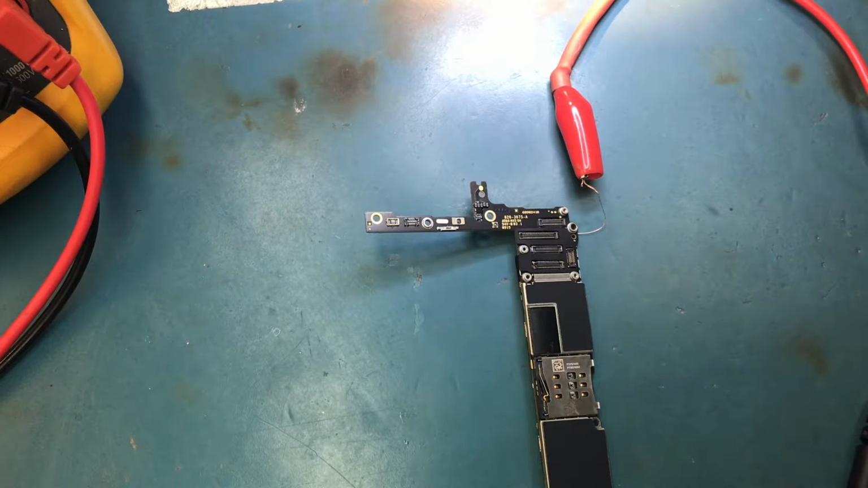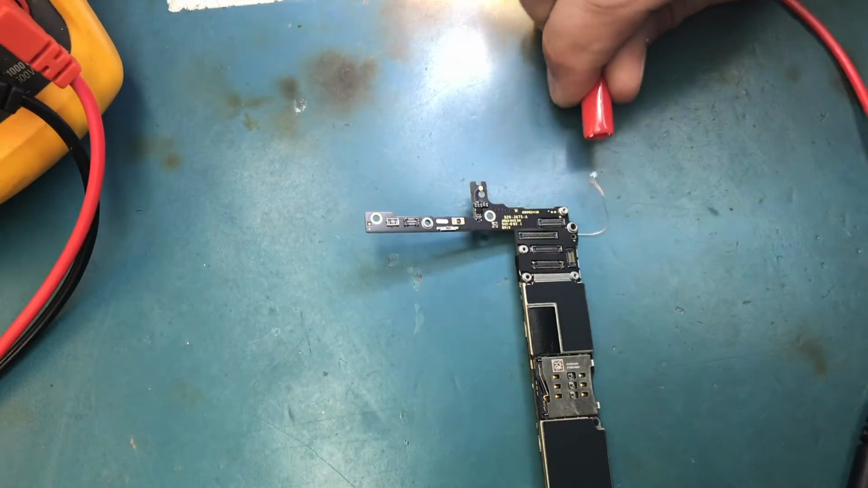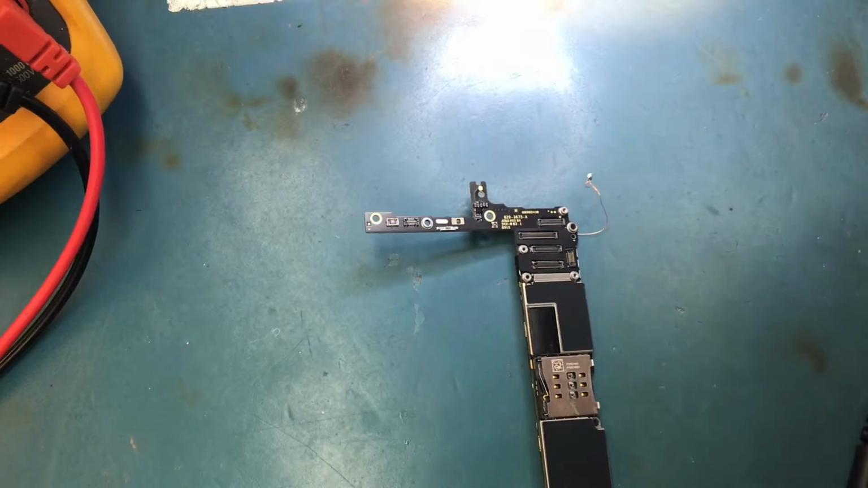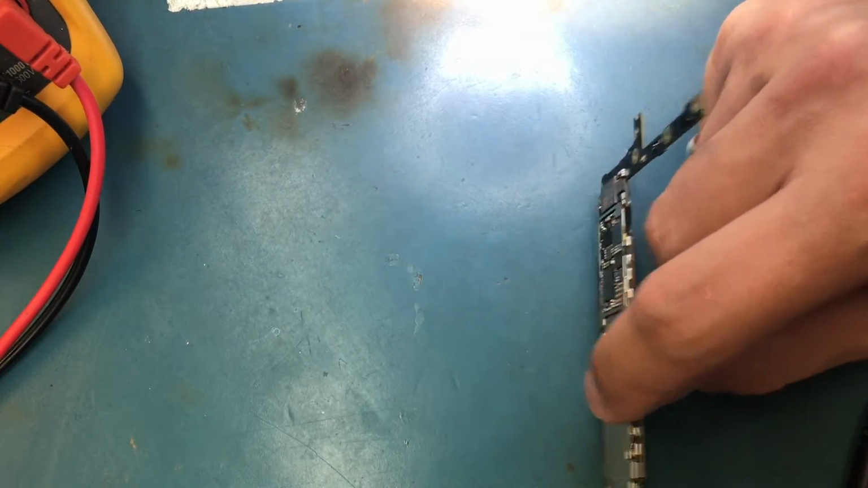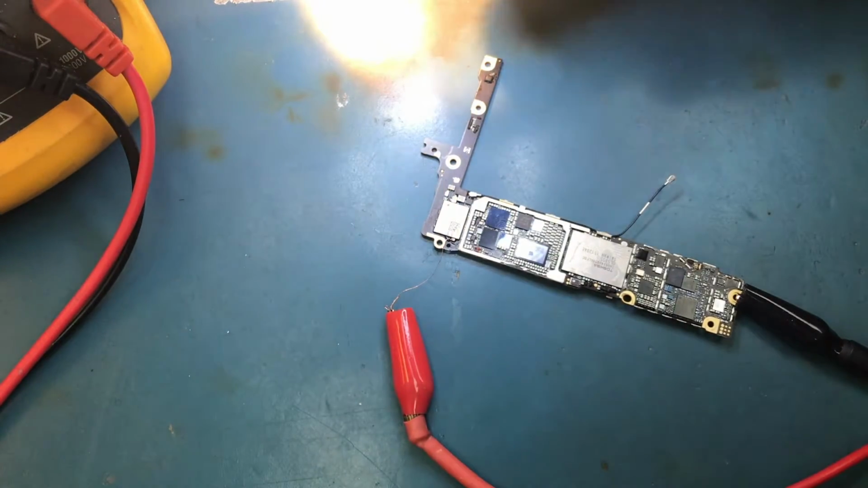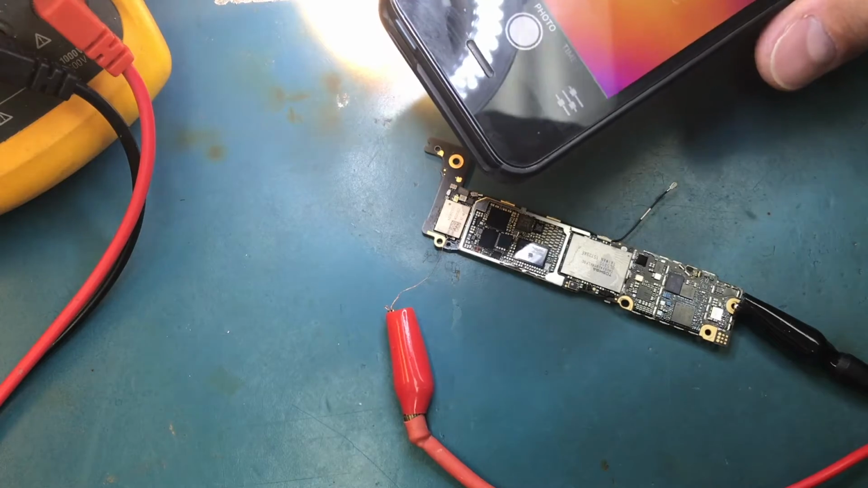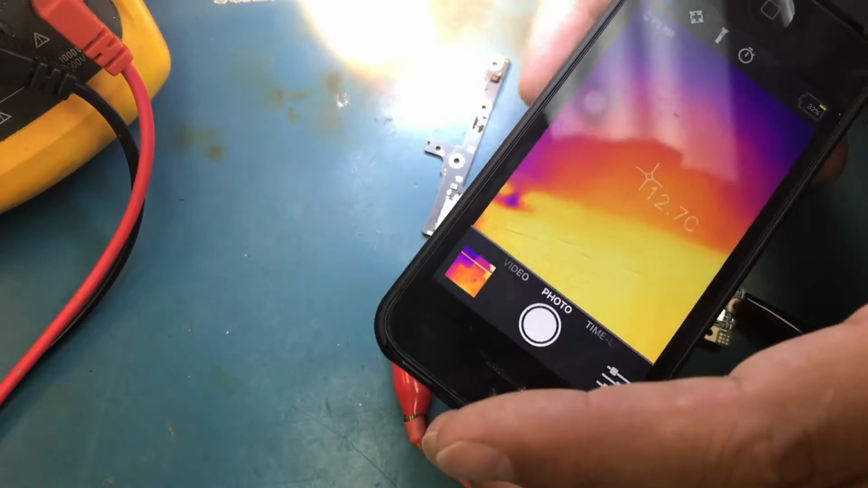I think I'll do the whole thing at once, remove all the shielding, and then redo the test once the board is cooled again. Okay, I actually removed the shielding, but I think that wasn't quite necessary.